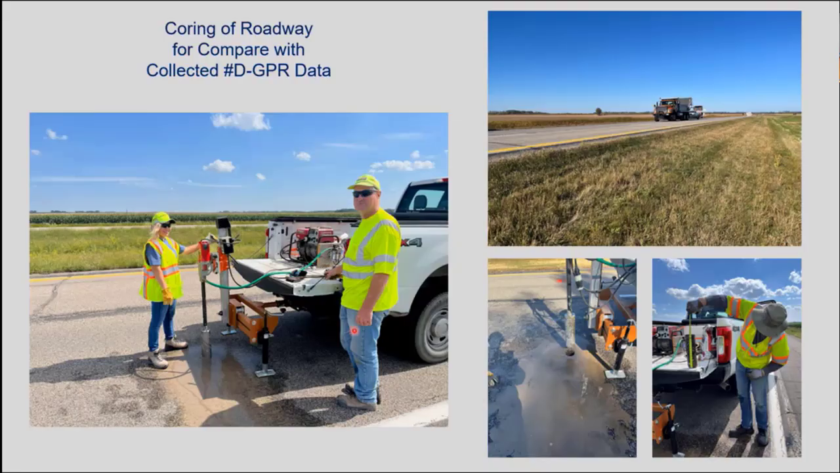So we also did some coring on this section just to verify some of the results we got with the GPR data. And so we took around 14 cores. And you see Arlene here with Paul Gilmore from the Livermore section, who provided the traffic control for us during that.